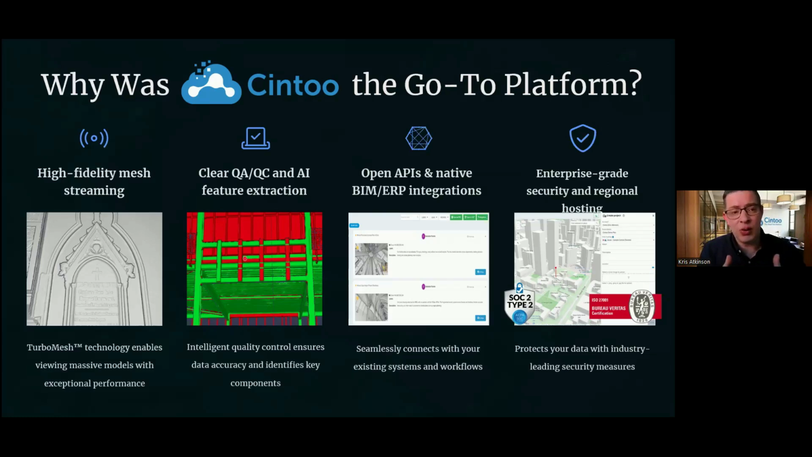Essentially, we're tracing over the top of the scan data to build that database, that structure behind it, and add additional metadata. But Cintoo has a really cool asset tagging function that allows our AI to literally find the elements for you in the space and then allow you to add additional metadata and parameters to it. So hopefully that'll be of interest to you.